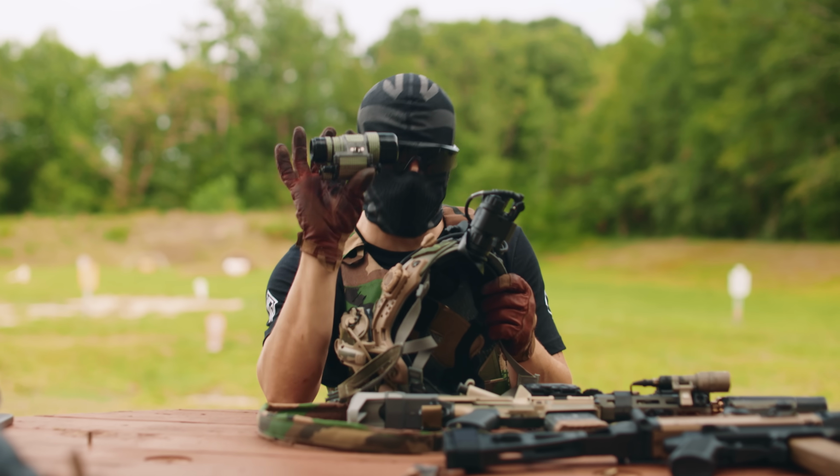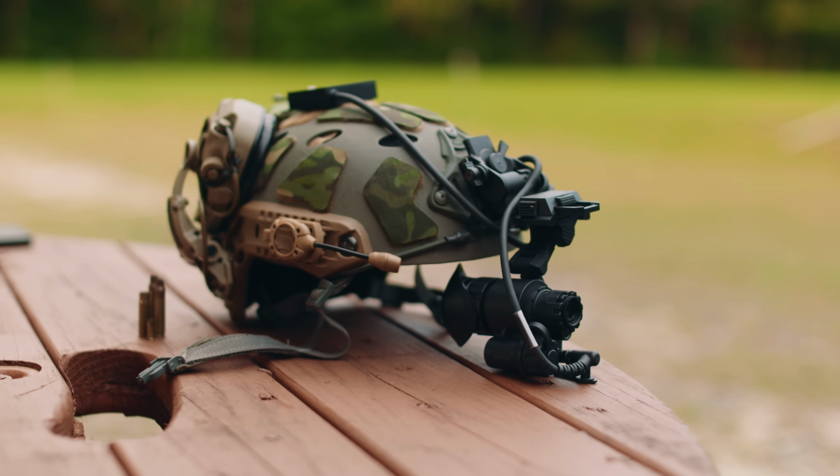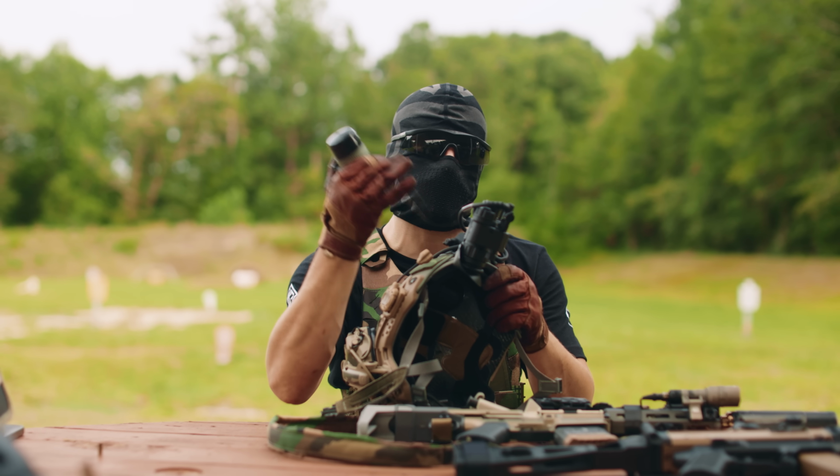We're going to film through this thing with a normal camera so you can see kind of how it looks, and we're going to compare it to the digital unit in a number of different scenarios. But we're also going to be able to see first person the footage that comes out of this guy.